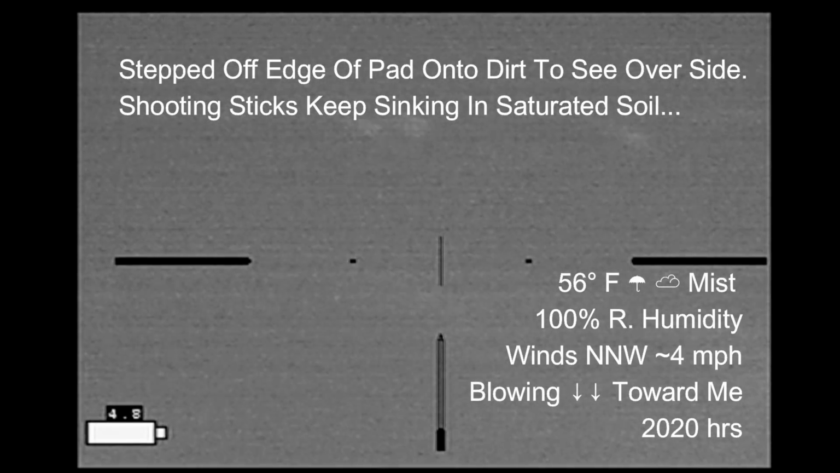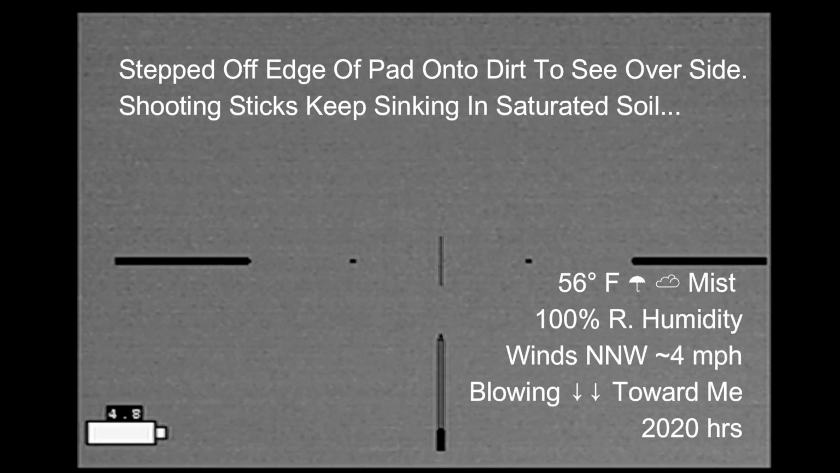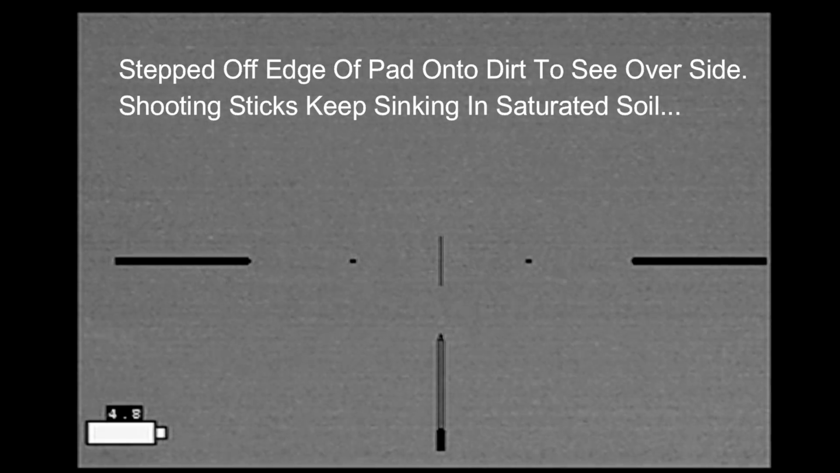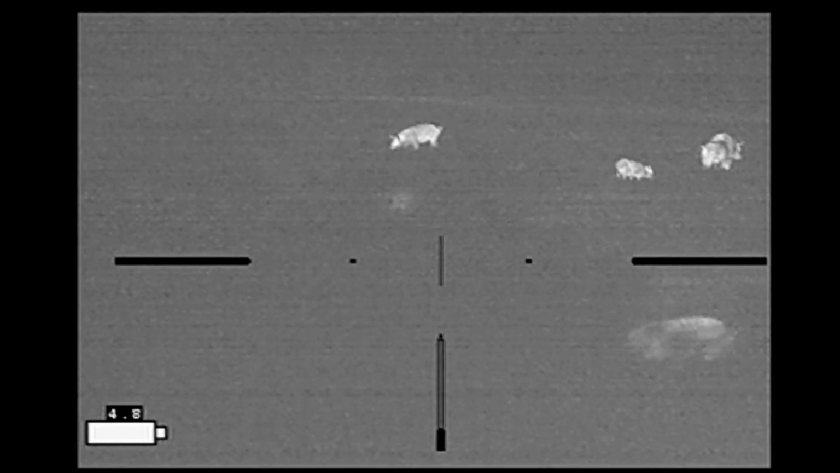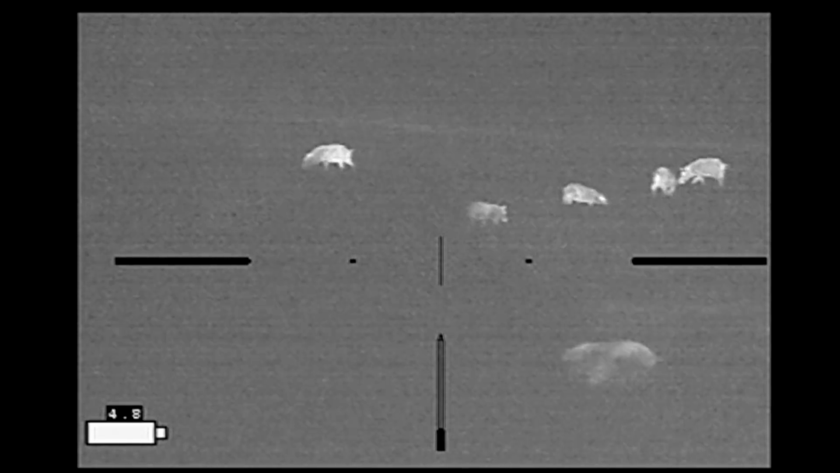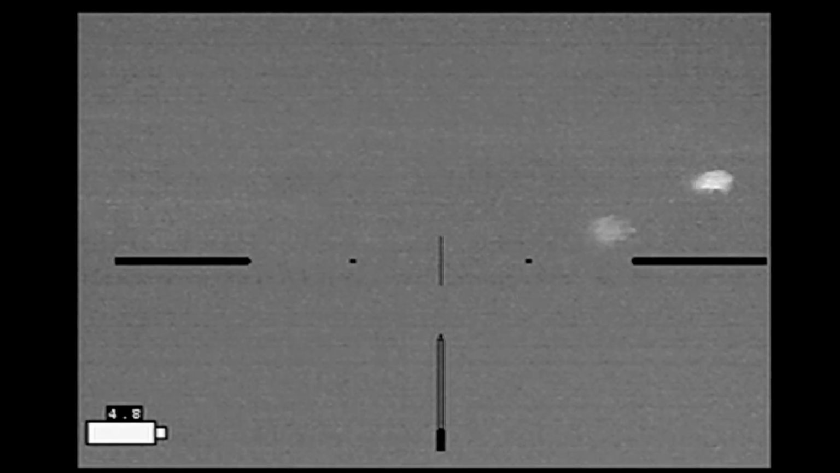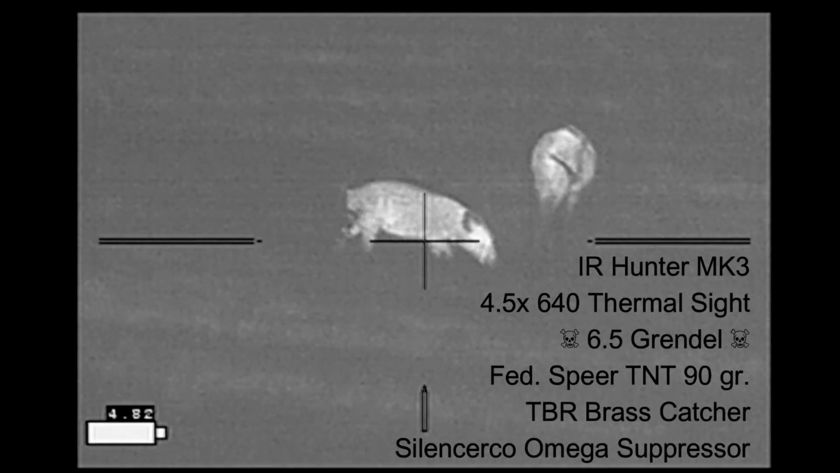Here I've actually stepped off of the gravel pad and I'm setting up in the soft ground that's on the edges of the pad that grades down into the valley below. And my shooting sticks keep sinking into the dirt because it's so wet. So I keep readjusting, trying to get it right. And I can't quite see the hogs that are directly down below the pad because of the vegetation. So I can pick up the sticks, move again, further out to the edge, trying to get set up here.